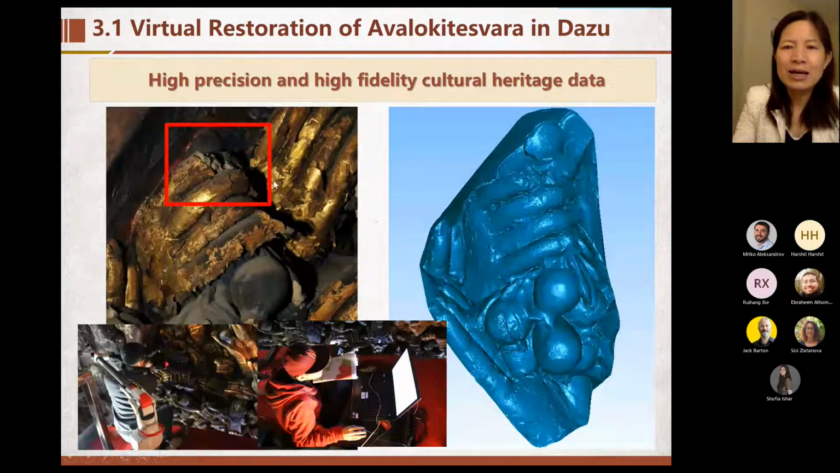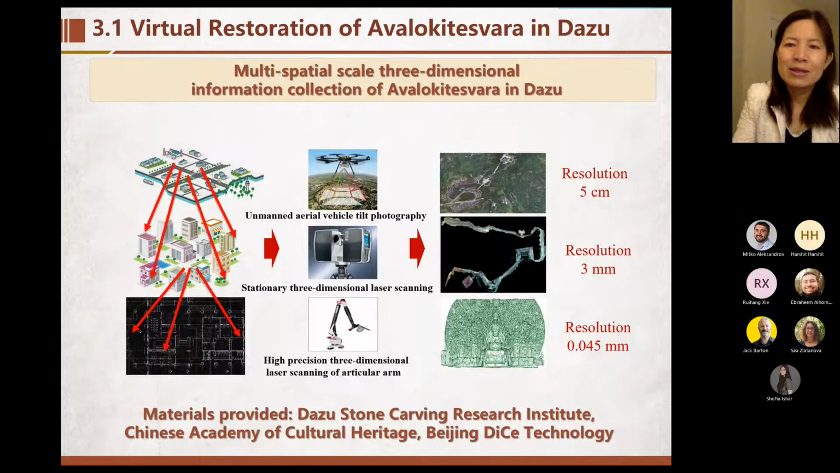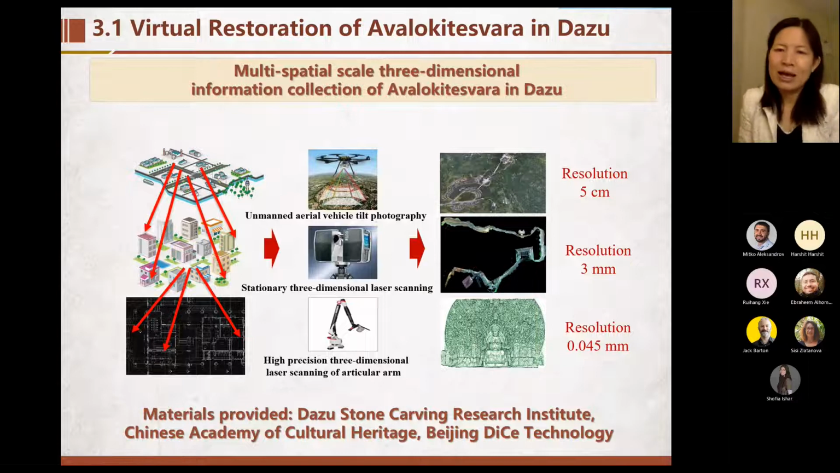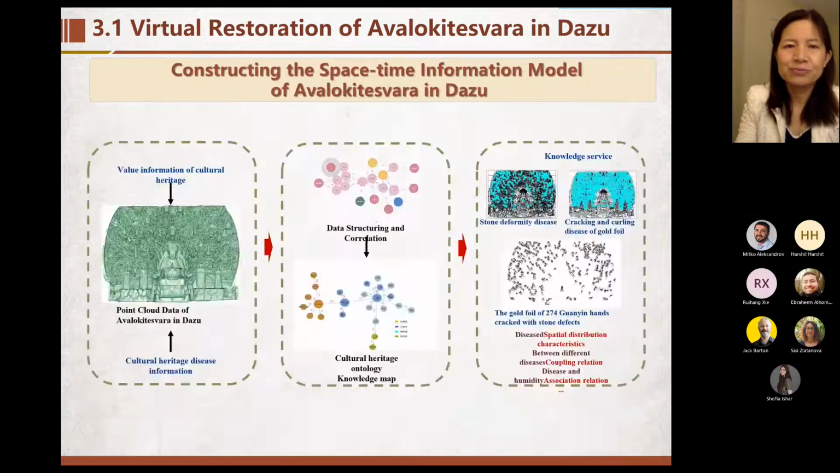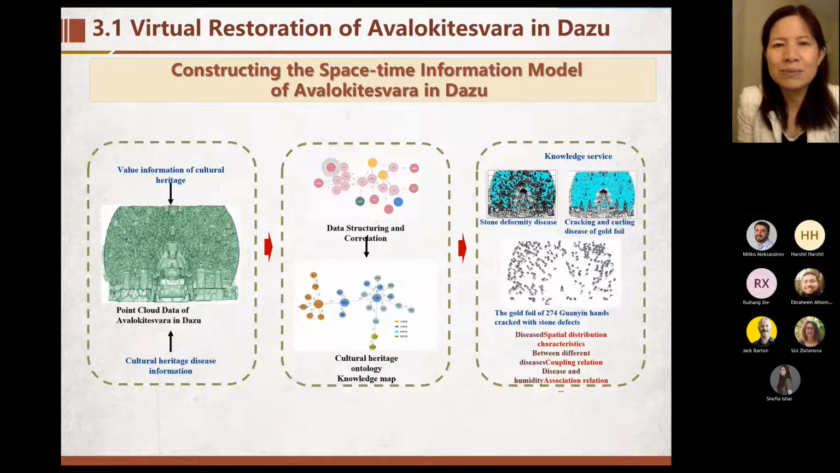For the details, we can get the 3 models of the hand. The name is the Dazu Southern Hand Bhutkadeva statue. At the beginning, maybe there was almost 1 southern hand here, but now we can get some clue of 846 hands there. In these projects, we are constructing the space-time information model of the Dazu Southern Bhutkadeva statue.